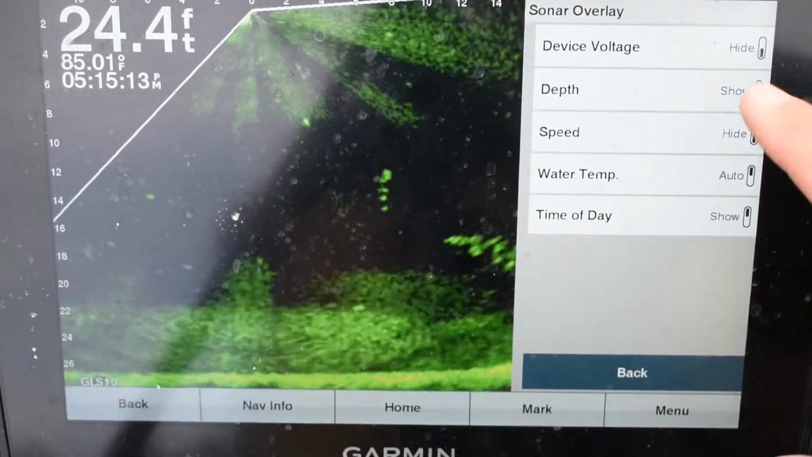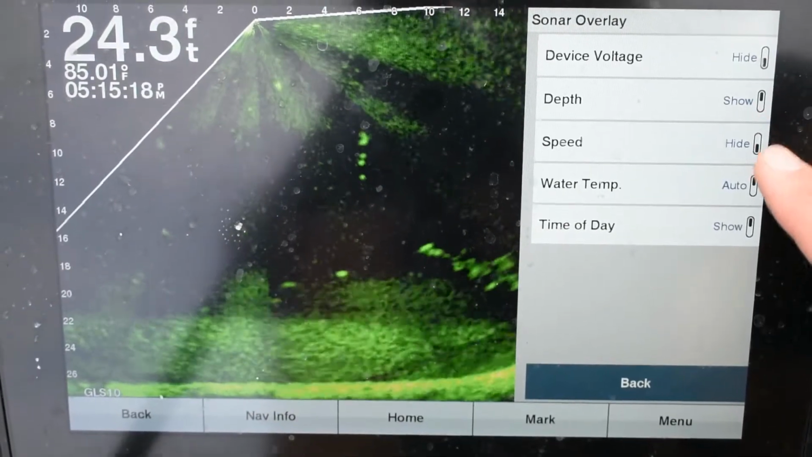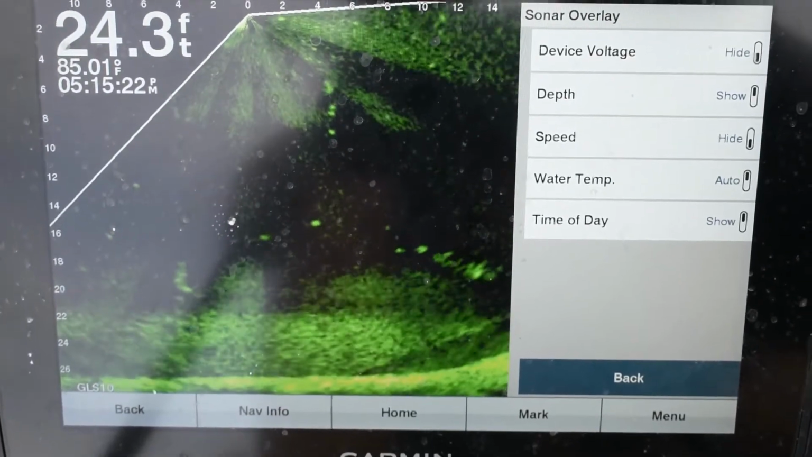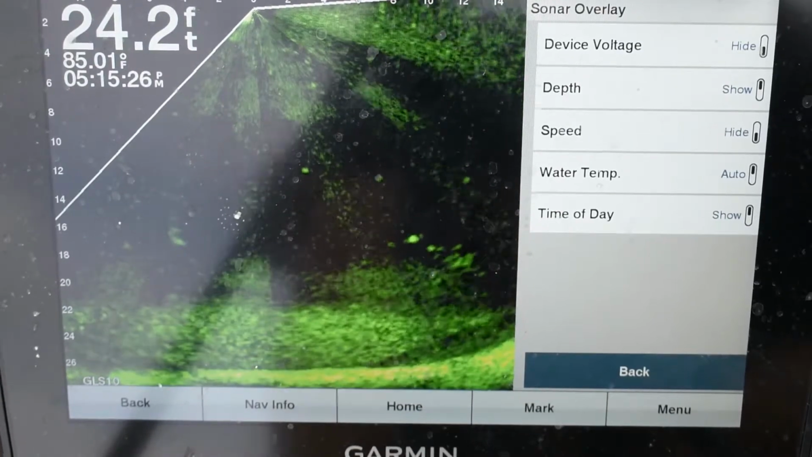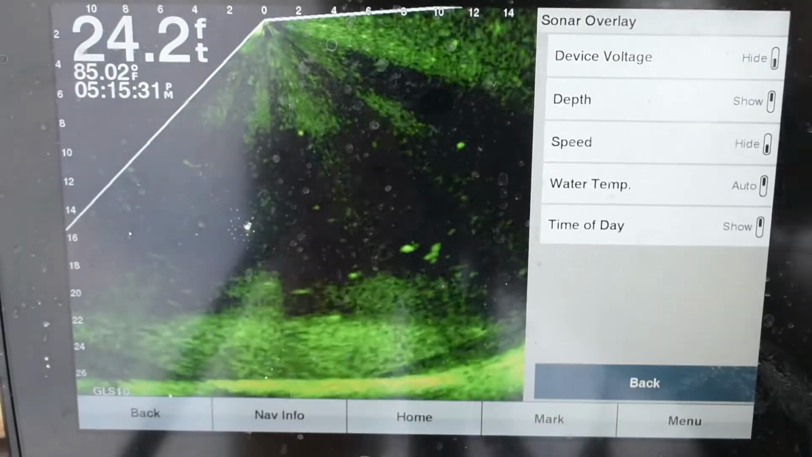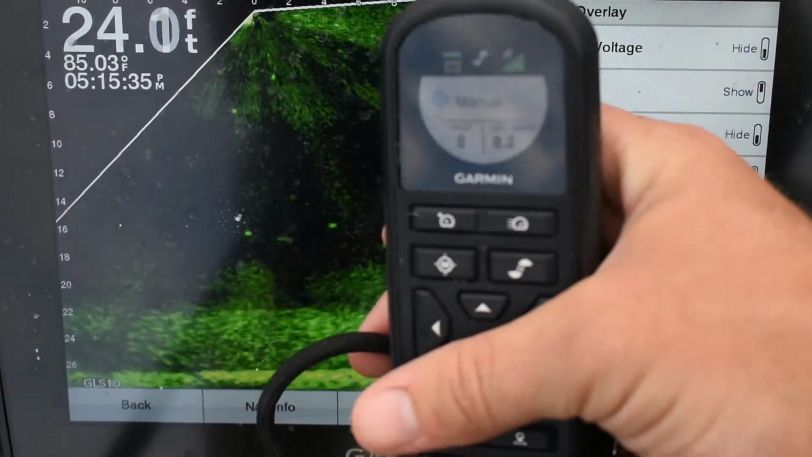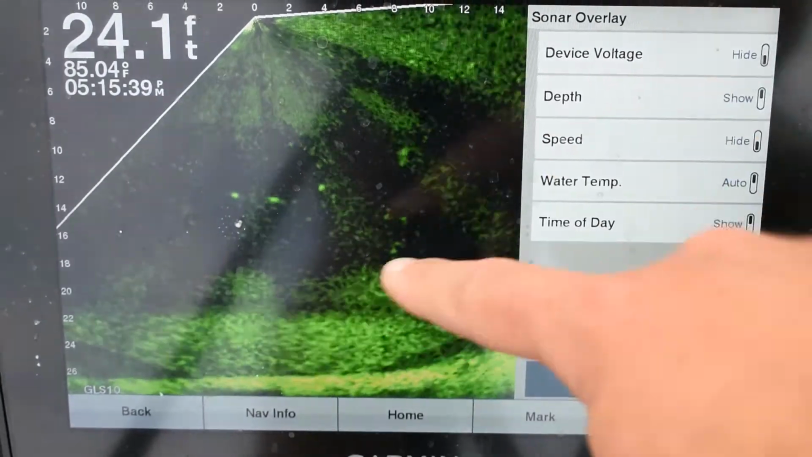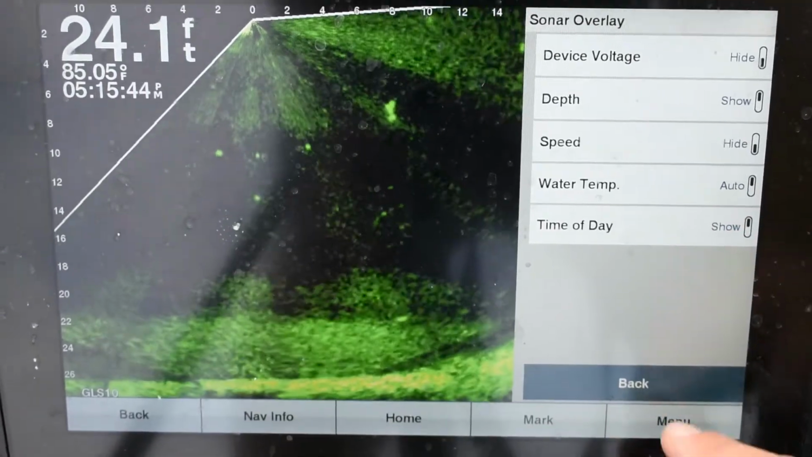Your overlay data, just like your device voltage, I've got it hid. I like my depth. I mean, you could use your speed, especially if you were trolling or something, you might have that on, just so then you could keep a troll. But my speed is showed on my remote control for my Garmin unit. So let's see if you can see that right there. It tells my speed right here, so I don't need speed on this device. I do like having water temperature, and I do like having time of day, just so I know what kind of time we're getting into.